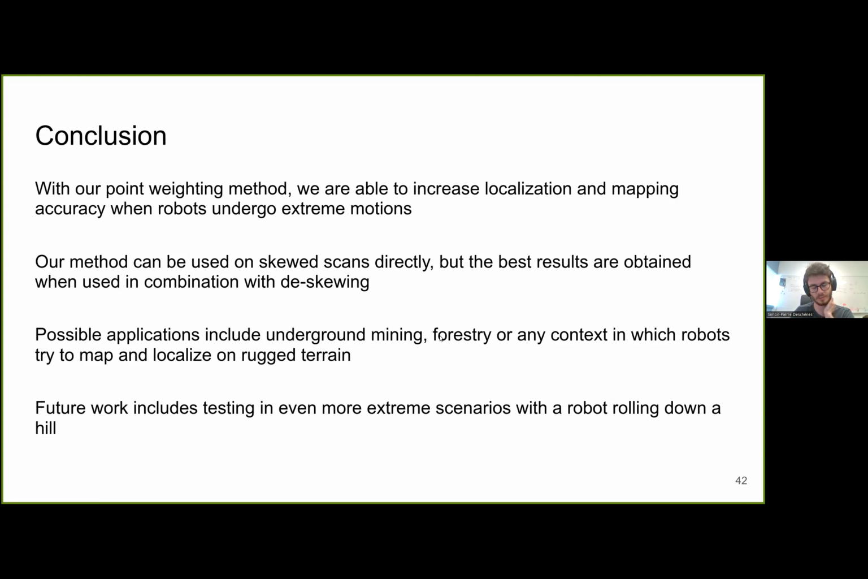And our method can be used in any context in which a robot sustains high accelerations. So anywhere a robot navigates on rough terrain or undergoes collisions with its environment.